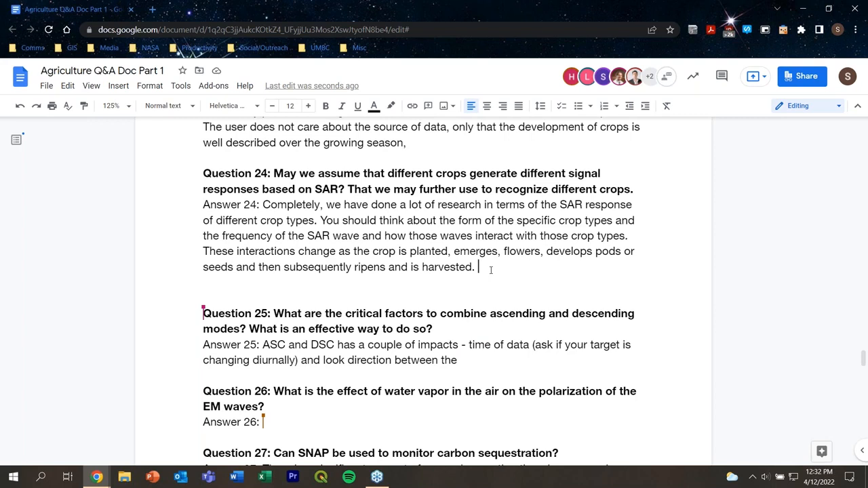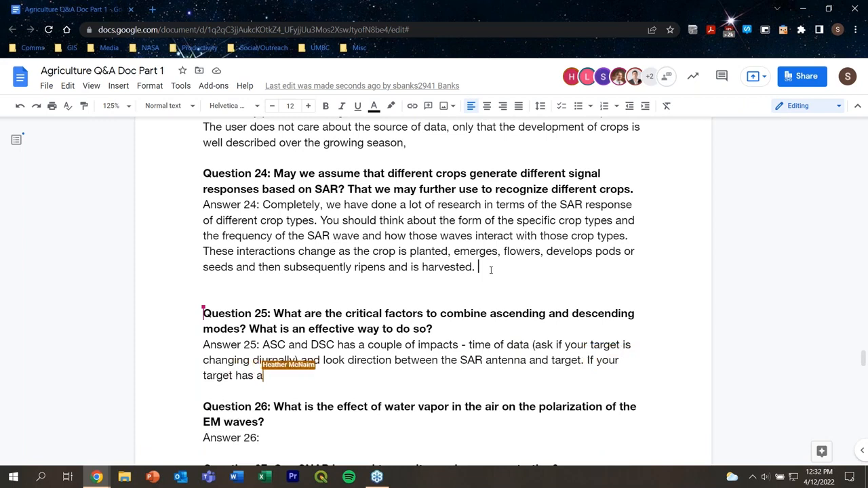So this was me, and completely. This is one of the areas that we are fully interested in, and we've done a lot of research on, over years and decades at AAFC, in terms of the SAR response over different crop types. When you're thinking about SAR and the interaction of the waves, you should be thinking about the actual crop types and the form of the specific crop types, how they're planted, how they grow, and as well, you should be thinking about the frequency of the SAR wave.